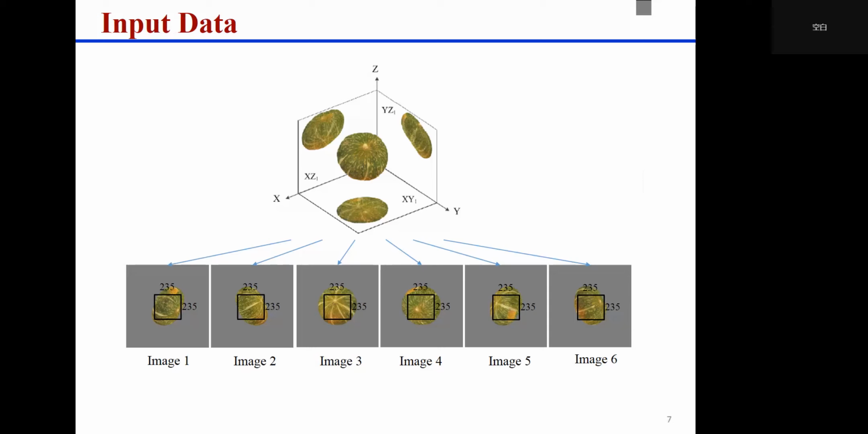For a point cloud, one can only see its 2D appearance from a certain viewpoint at the same time. Thus, we first project a point cloud onto 6 2D images along the 3 orthogonal directions and then perform center cropping to obtain 6 cropped images.